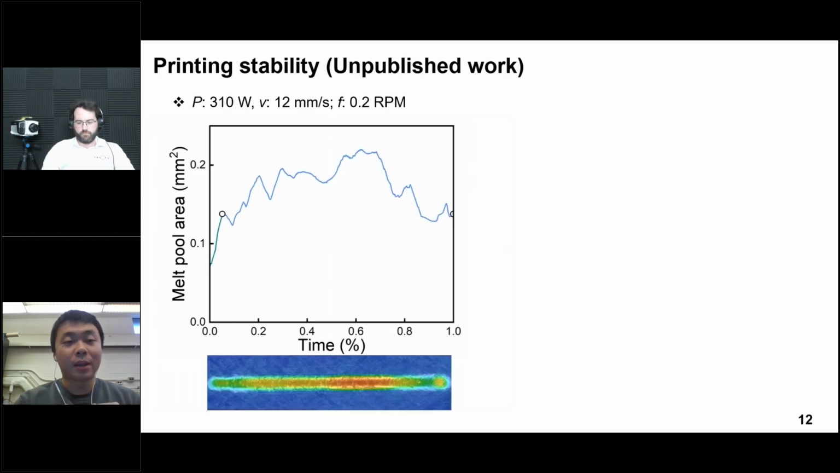So here is the printing stability we analyzed from the AR camera. Since this is unpublished work, I don't recommend that you capture these images. So we demonstrated the images.